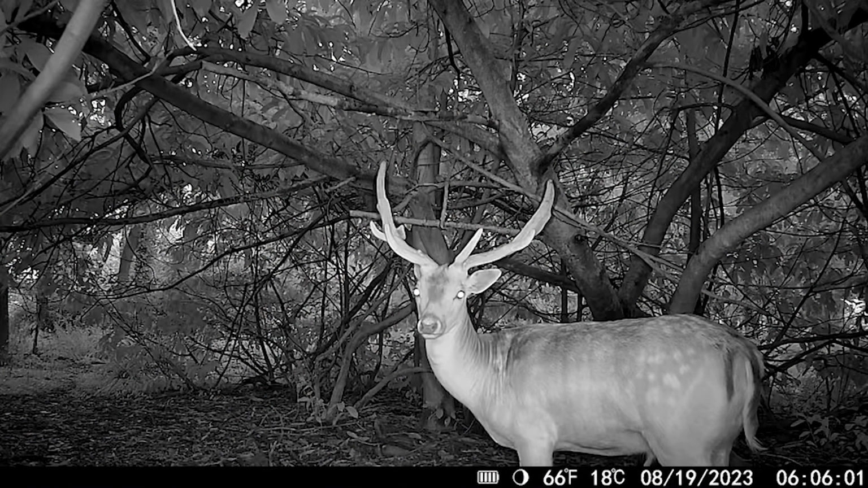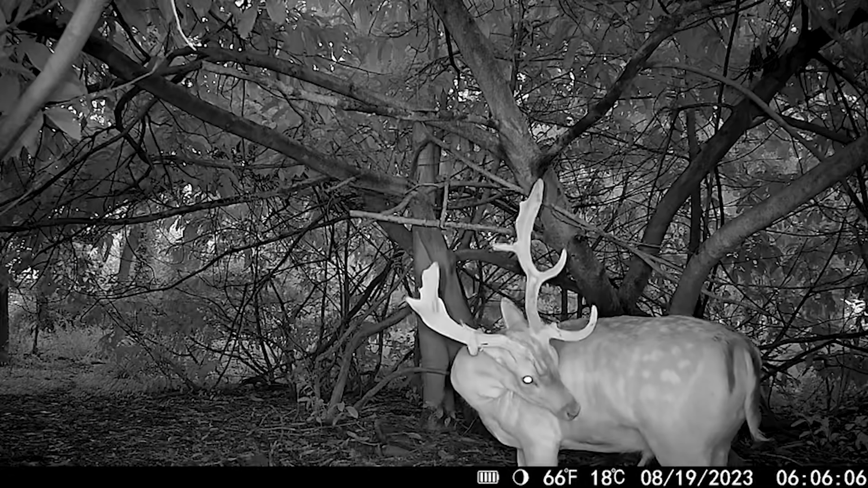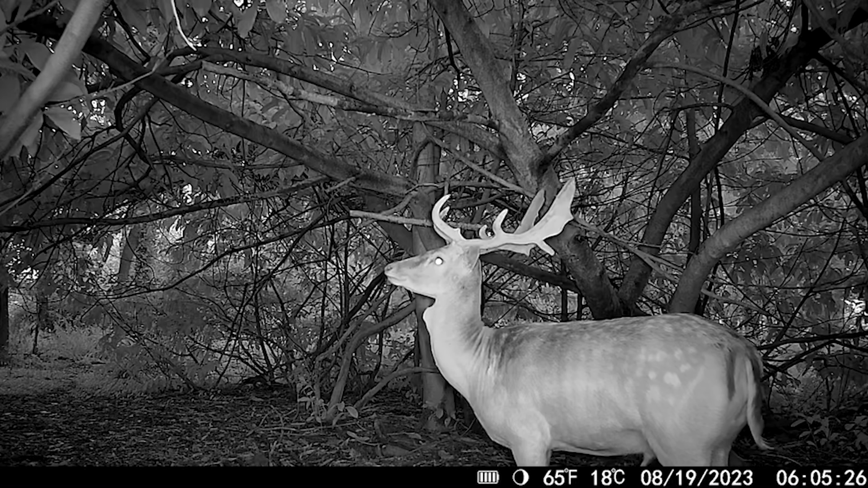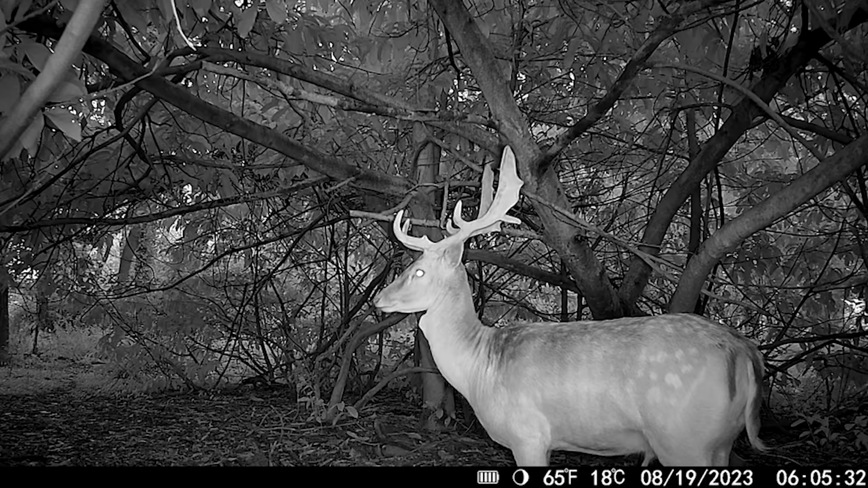And as you see from the video, here they come along. 2 decent bucks, 2 young prickets. So that gives us a bit of an idea on what's in the area. I've confirmed that those are pretty much the only 2 medium mature sort of bucks in the area, so probably won't take them this year. Probably see what they look like next year. Let them do their thing.